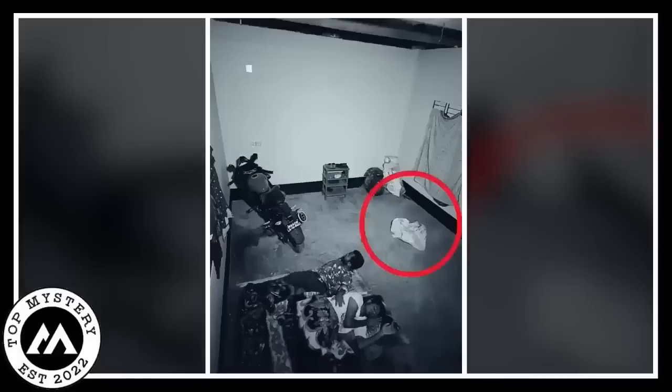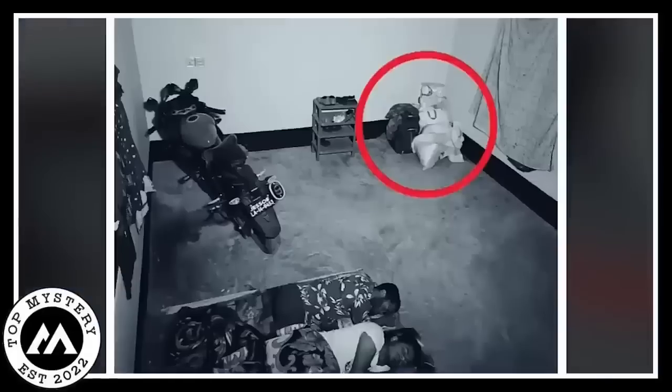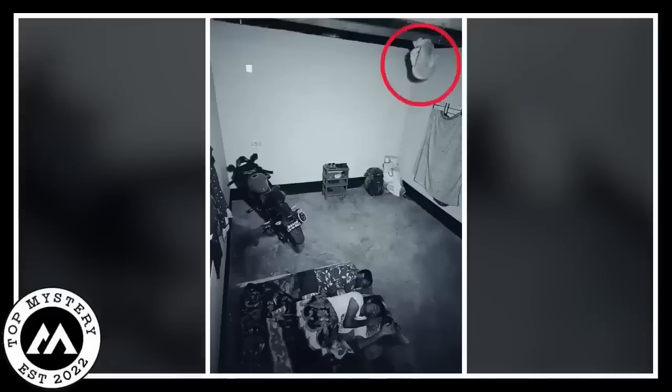Ghost shadows in the mix, that's when the fear level hits the roof. Imagine being those folks just trying to catch some Z's and suddenly you're in a real-life horror show. It's the kind of thing that has you questioning if you really need trail cameras capturing your nightmares. Note to self, check for ghost shadows before napping on the floor in a room full of stuff. Crazy, right?